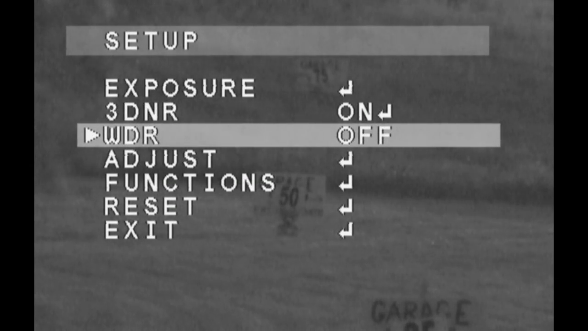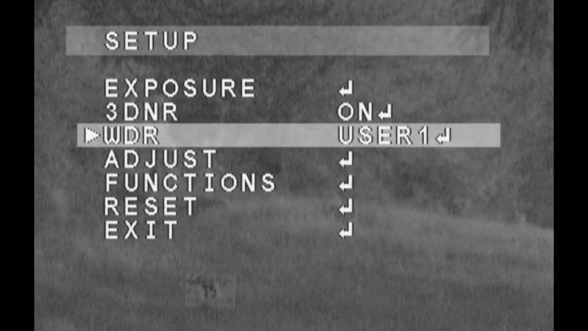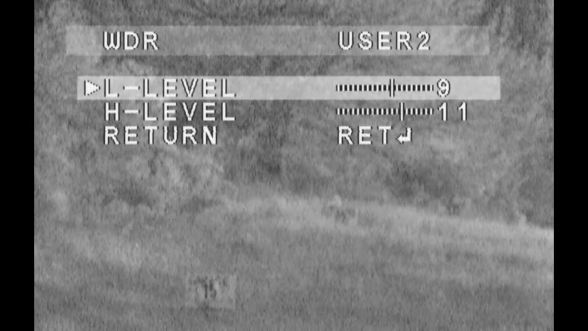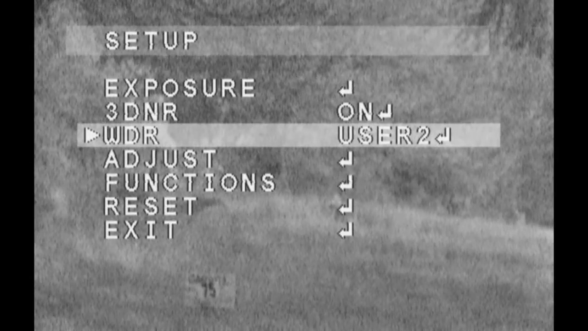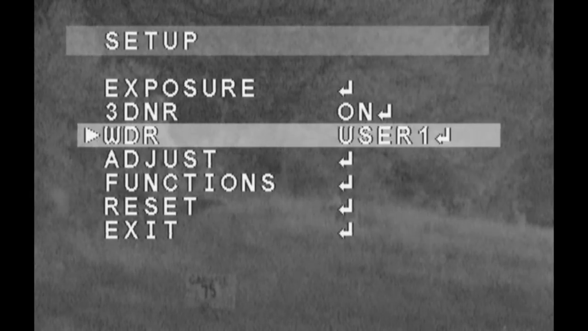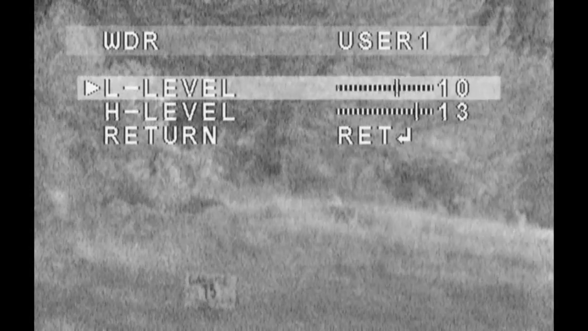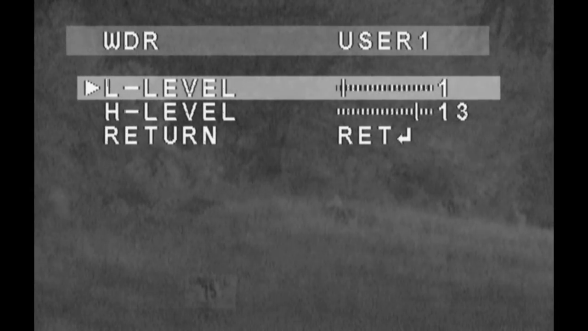But here there's even more. You can even bump the setting a little more with WDR and bring on, and each of these is customizable low and high level. So you can actually tweak 2 different settings to vary depending on your setting, depending on what light you're using.